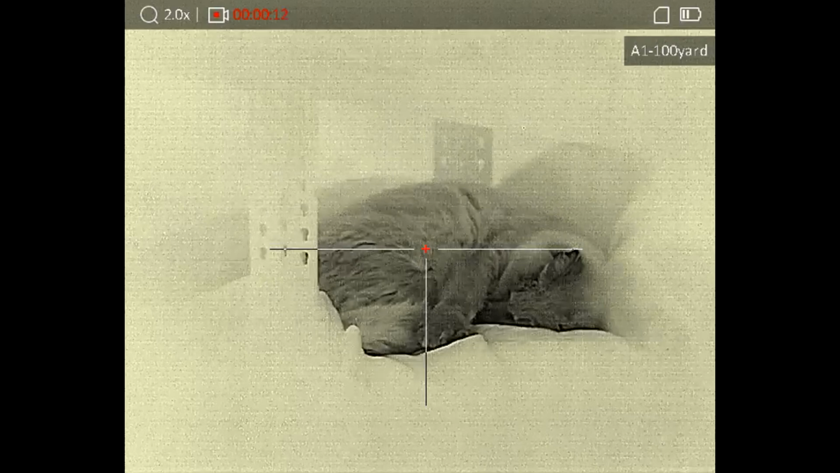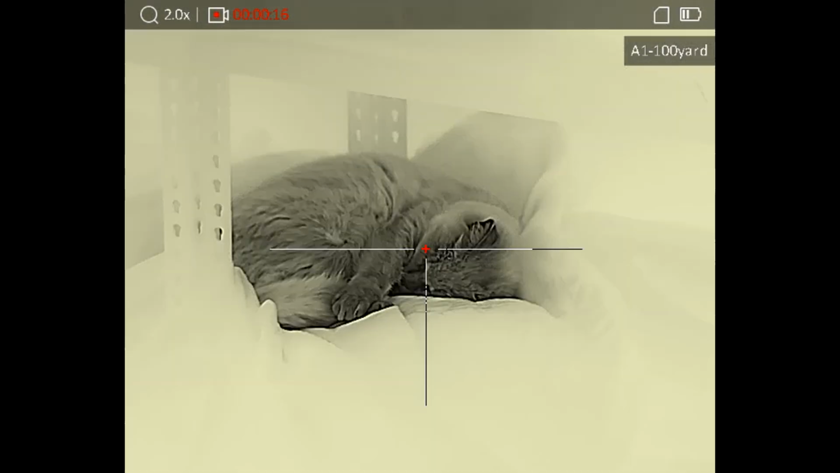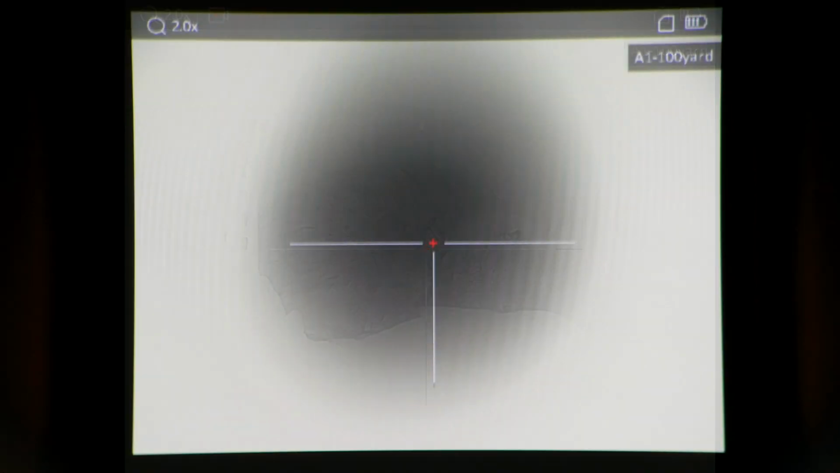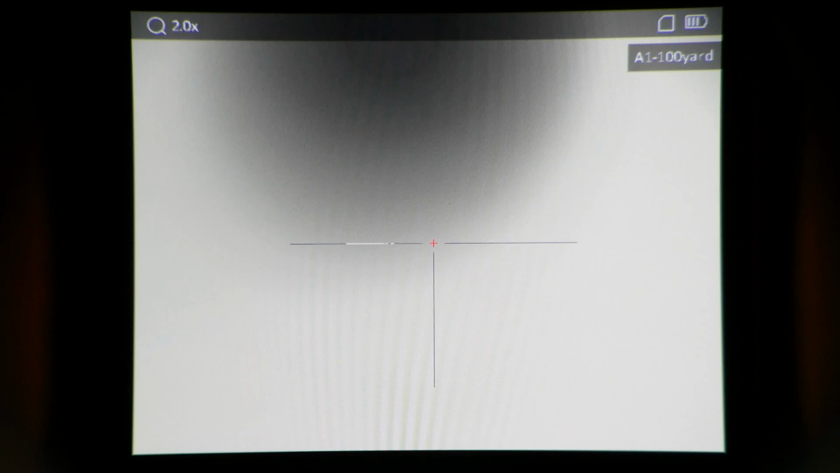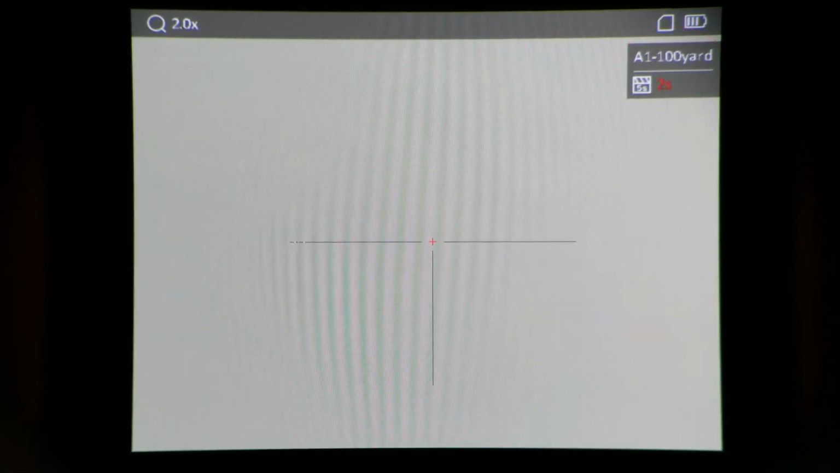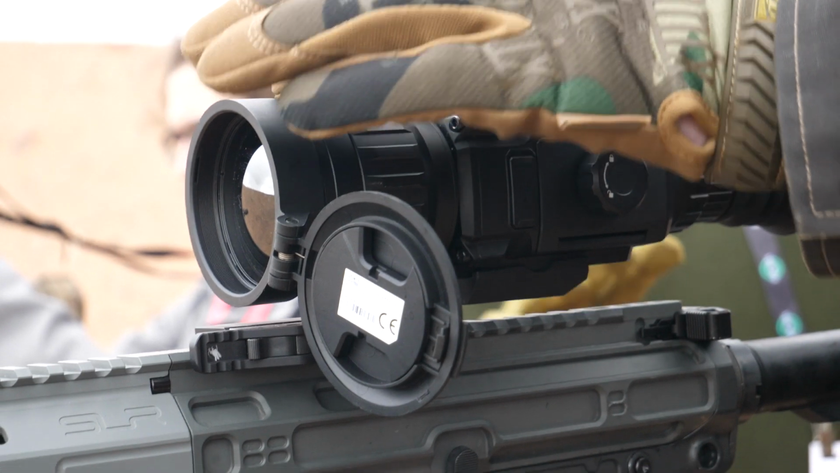However, most thermal devices give you the option to set image calibration to a manual setting. On the Rattler V2, there are 3 modes: automatic, semi-automatic, and manual. One convenience feature of the V2 is that there's a little countdown timer that shows up right before the device automatically calibrates. That at least gives you some time to prepare for the momentary image freeze. However, I think you'd probably be better off with semi-automatic mode.